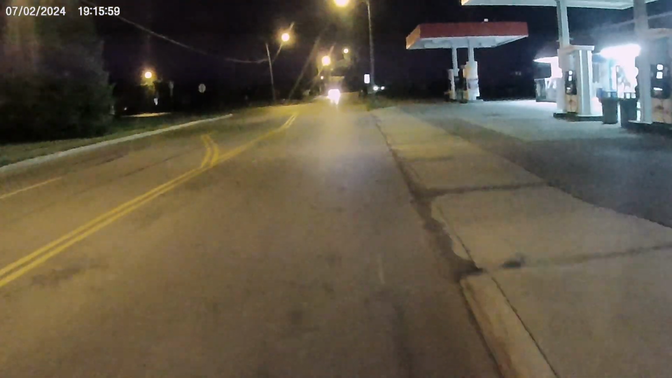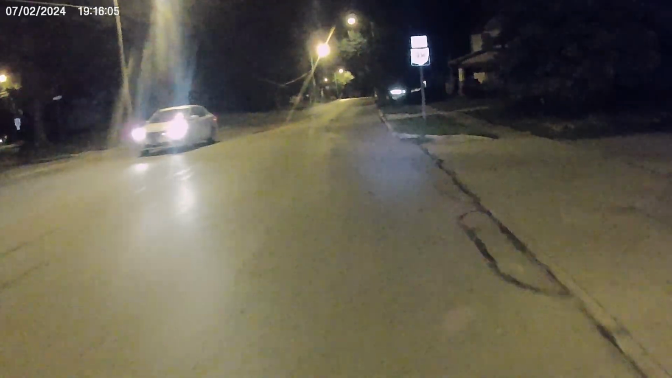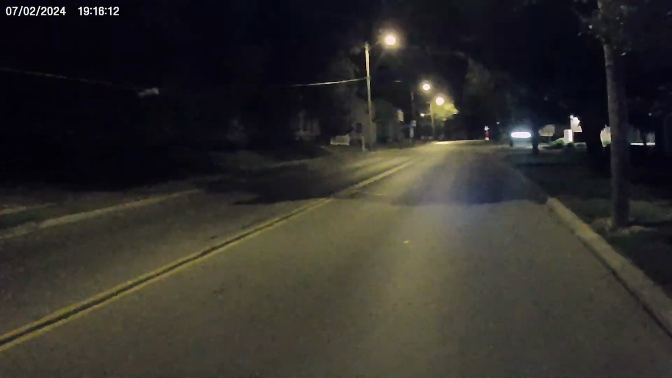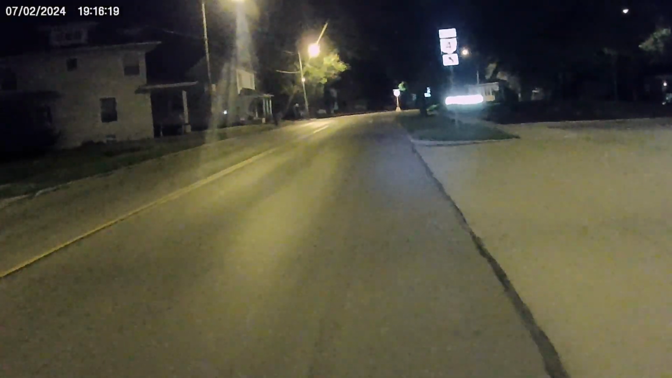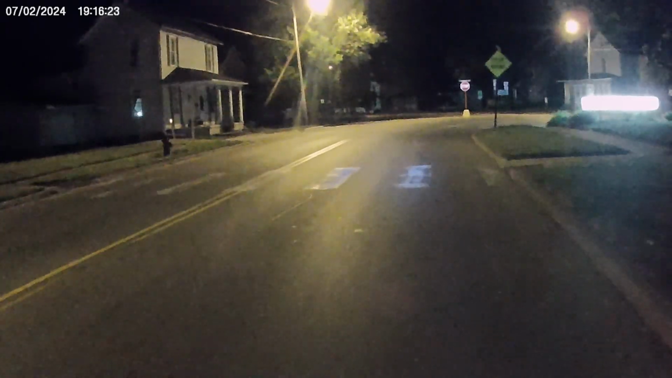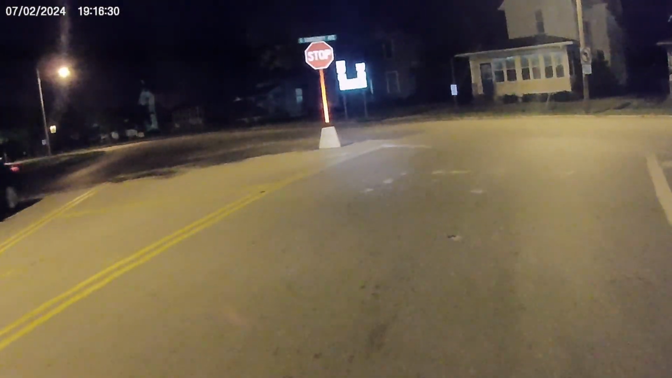It did a lot of damage to the back end and bent the bumper bar in the back at a 90-degree angle. Funny enough, it did not shatter my back window at all, and it didn't puncture the gas tank or anything. You could see the gas tank at the back of my car because the bumper ripped off.